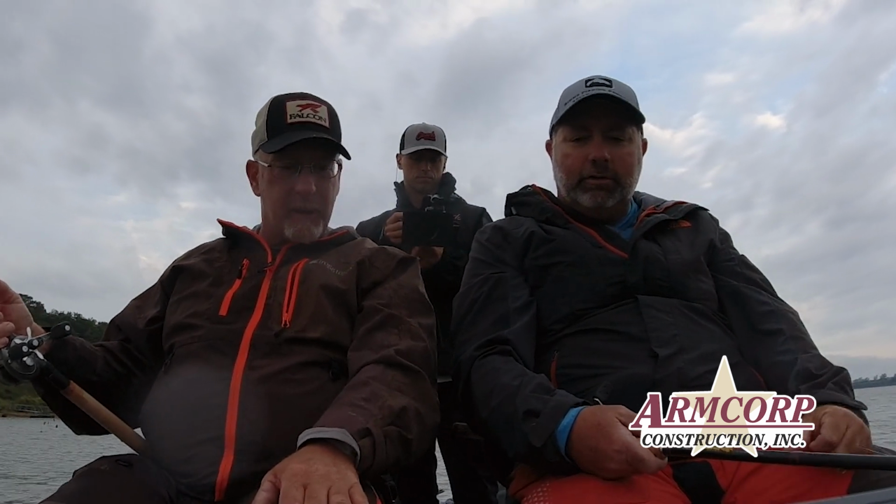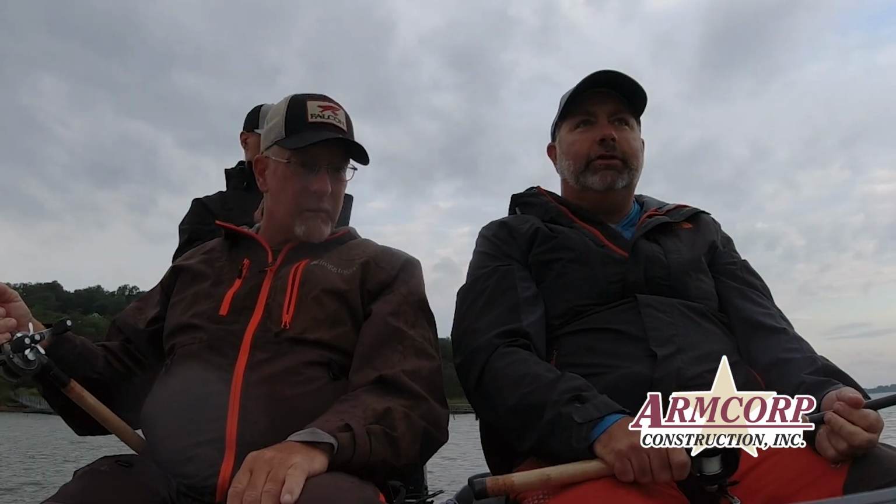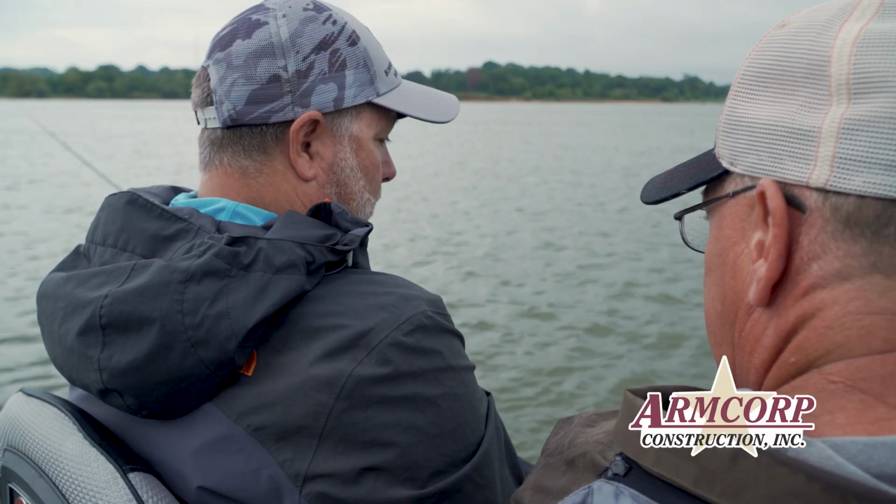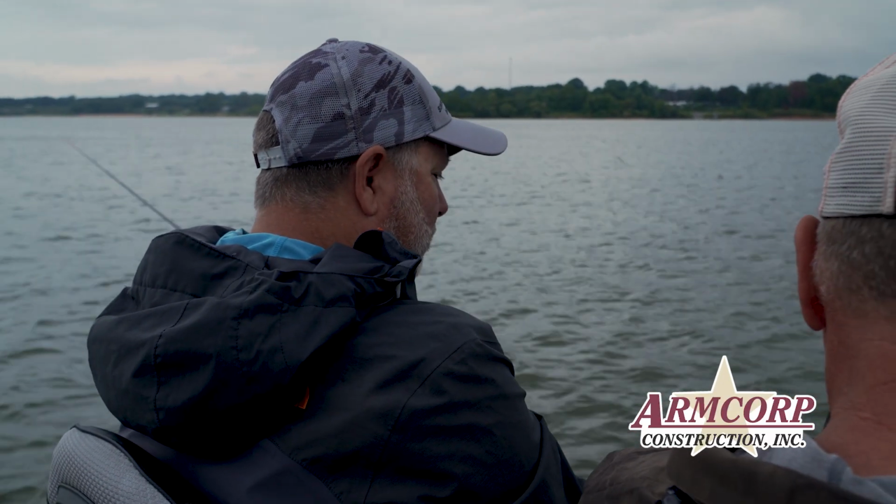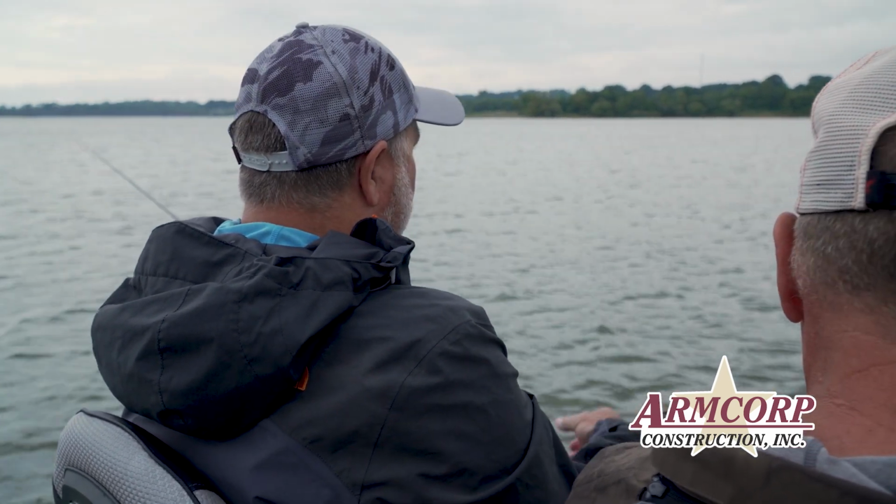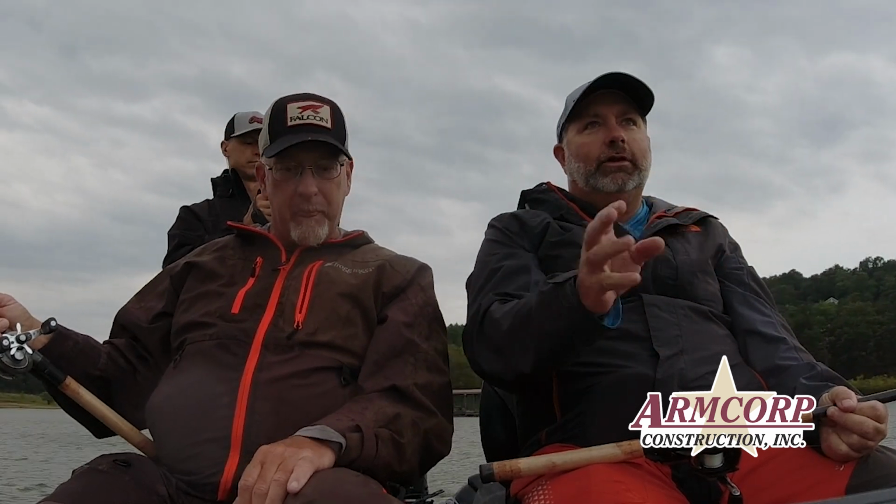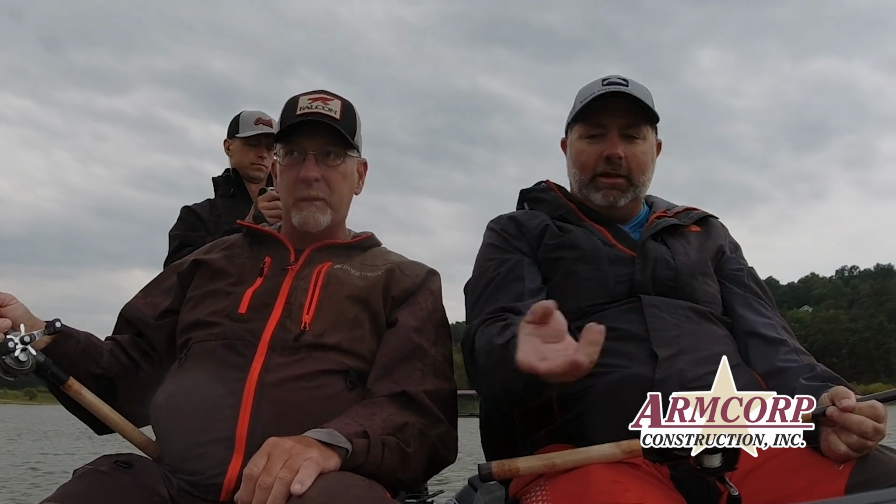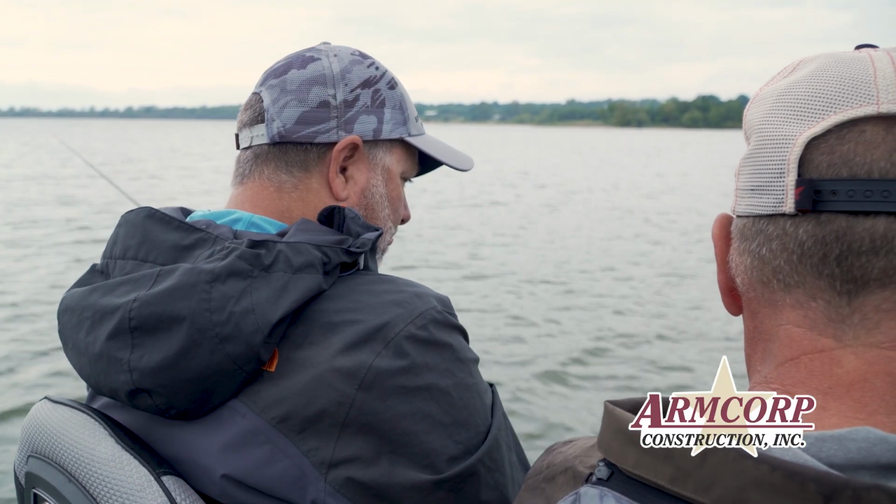Keystone has the hybrids and stuff, and one thing I've noticed is that when a school of them comes through, everything else leaves. Even in deeper water, you'll see a school of shad go by, and then they'll just really scatter and take off, and then you'll see some of the hybrids come running through. Absolutely.